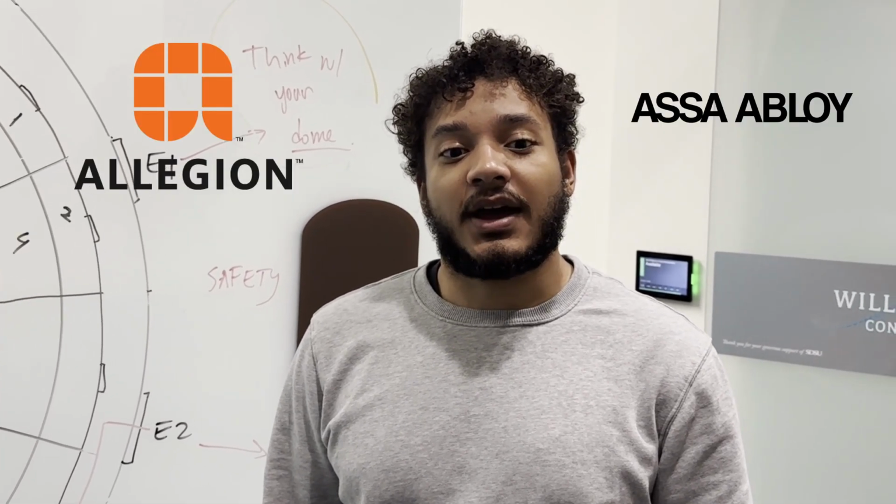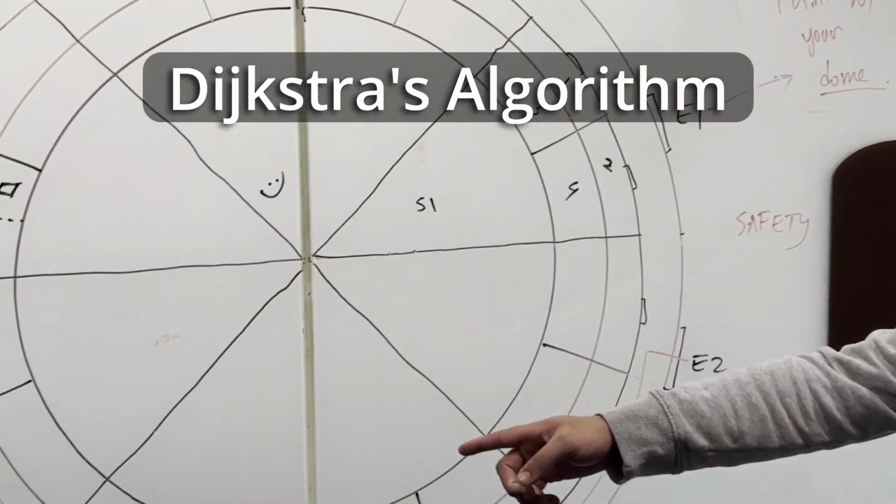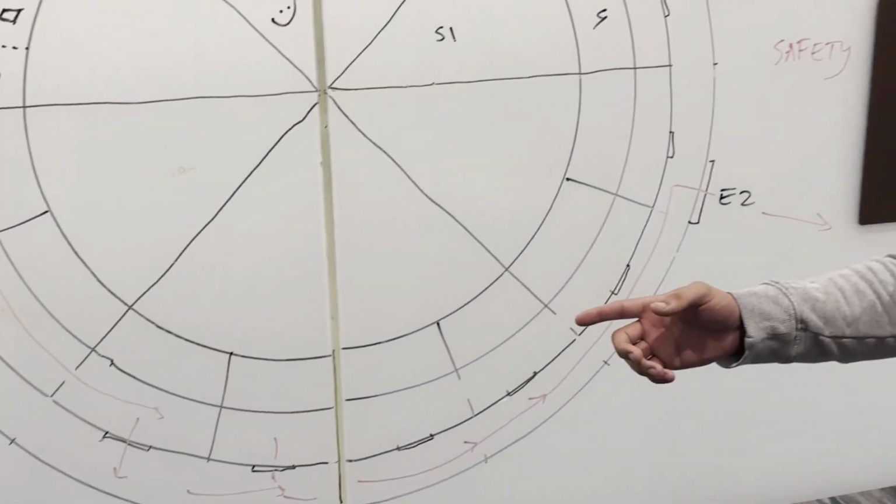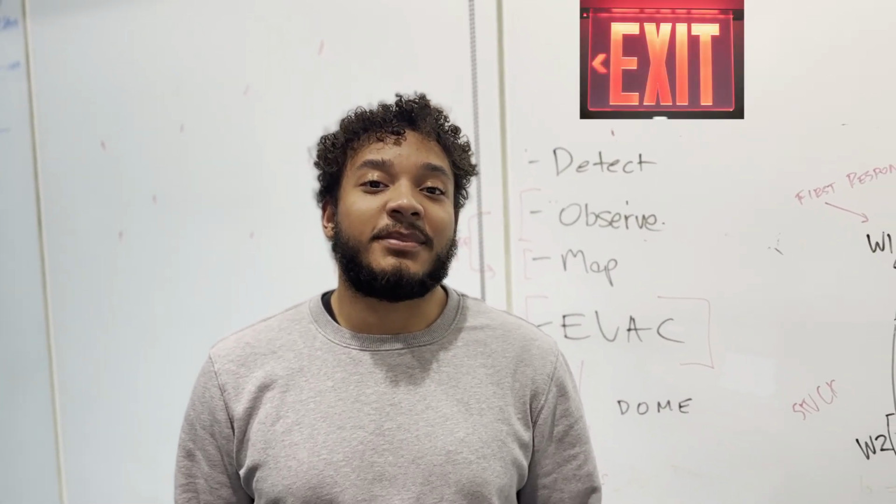This system is designed to be implemented on present-day access control systems. Companies that offer motorized access control doors include Allegiant, Assa Abloy, and Honeywell. This algorithm allows for a computer to find the shortest possible path through a maze. By utilizing software that can control motorized doors, we can guide the crowd in the general direction of the best decided safety. During a moment of crisis, there will be mass hysteria, with everyone only having one thing on their mind: the survival of themselves and their loved ones.